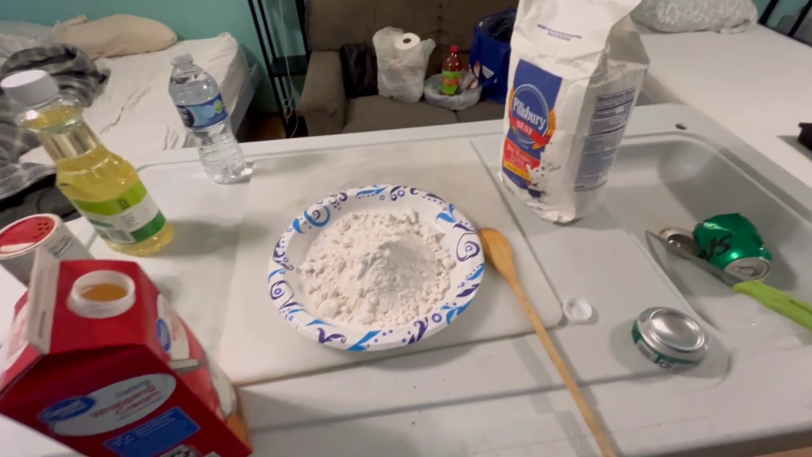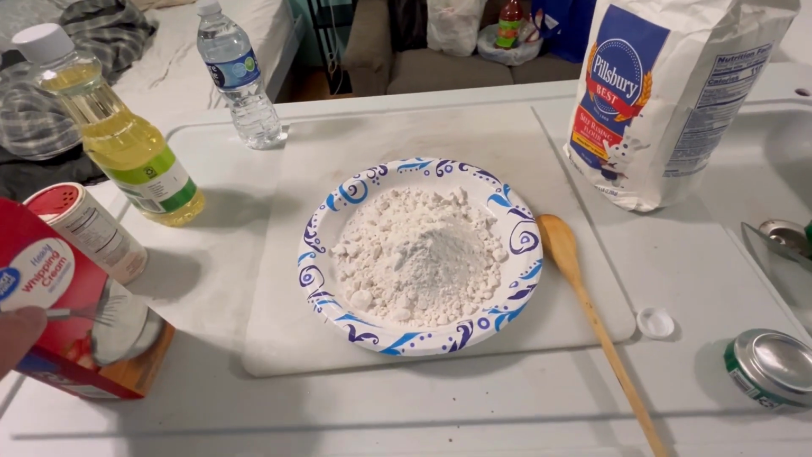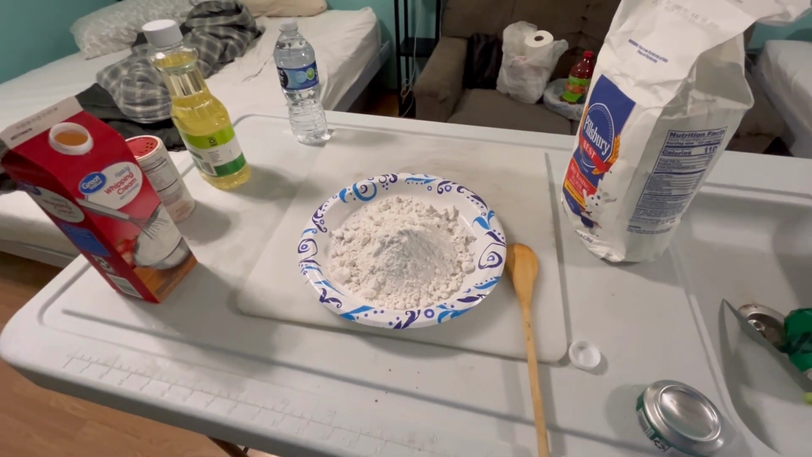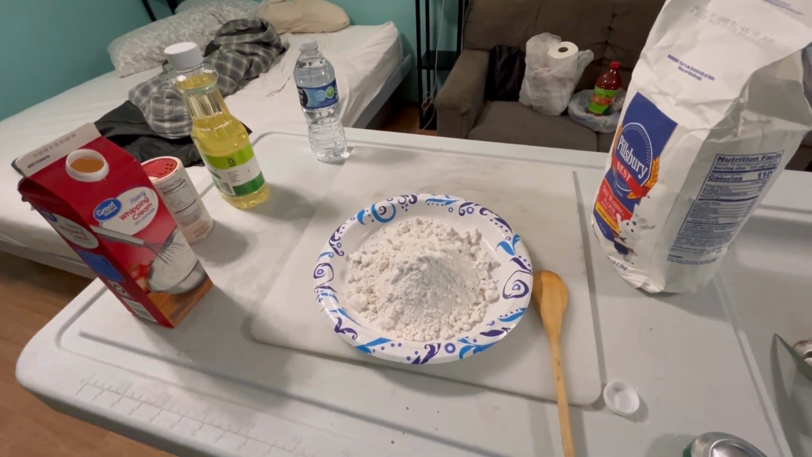All right, guys, we're gonna cook up some, well, it's supposed to be gar gravy, but I didn't catch a gar today. So what we're gonna do, we're gonna substitute catfish. We're gonna have catfish gravy.